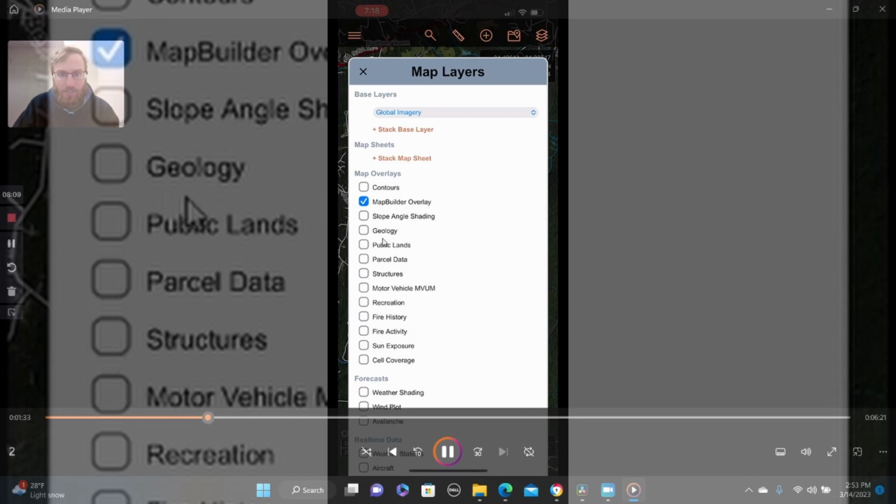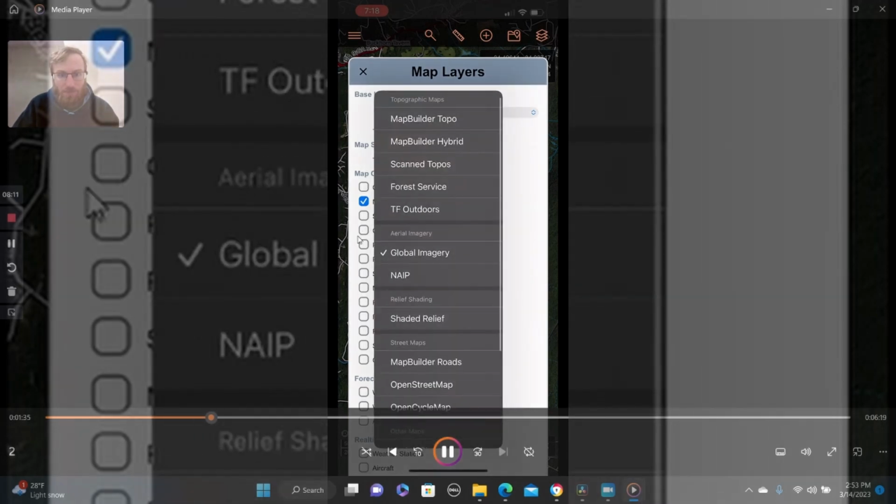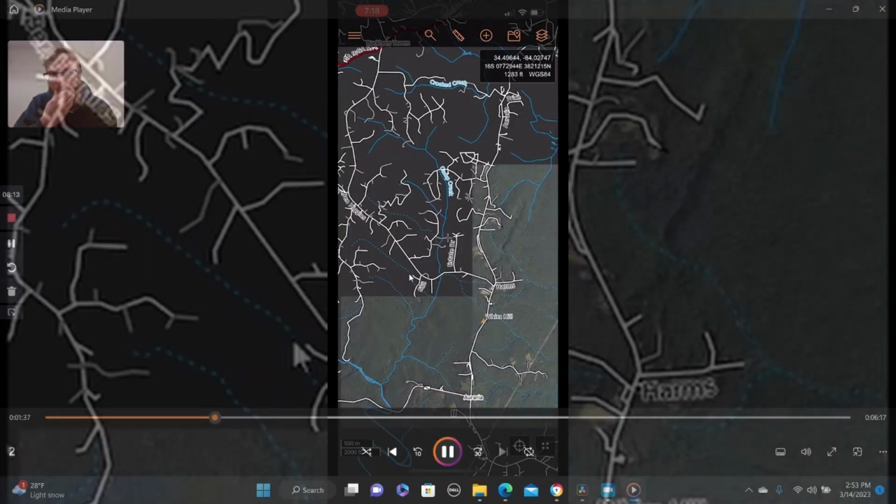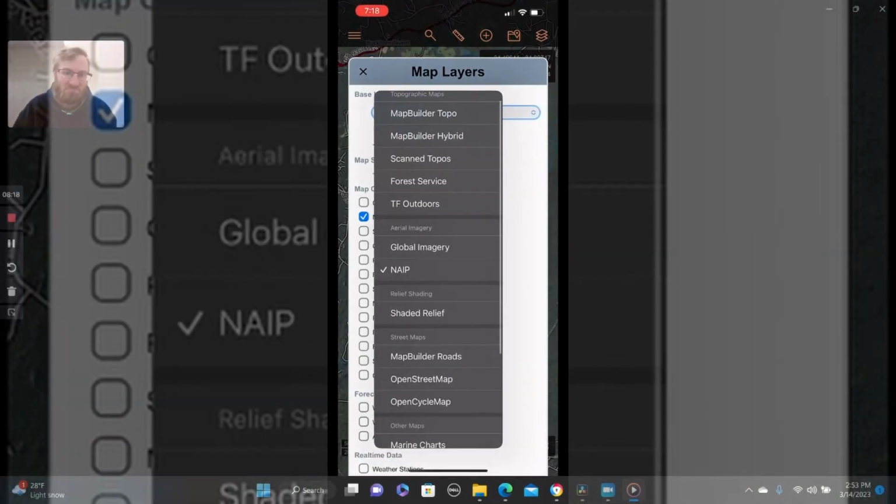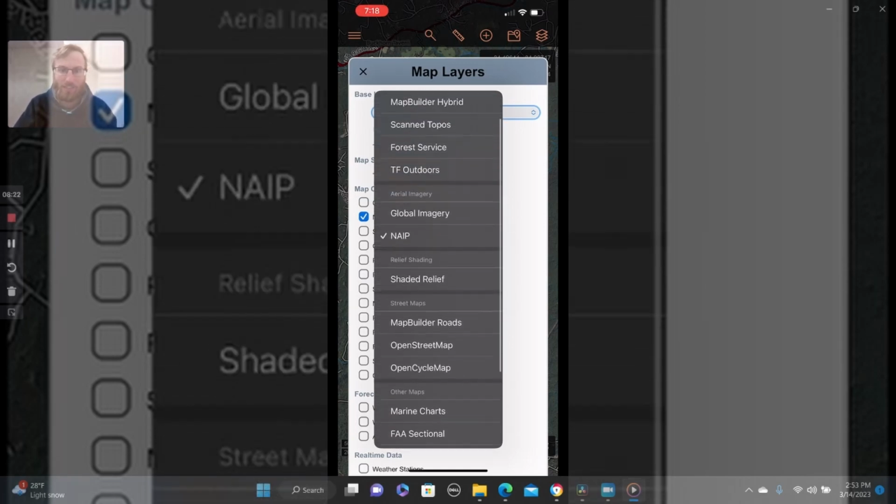And then the next useful one is Geology here. Actually, we go into a different aerial layer, the NAIP. I don't know, I kind of use it somewhat. It just shows you some different time frames of it.